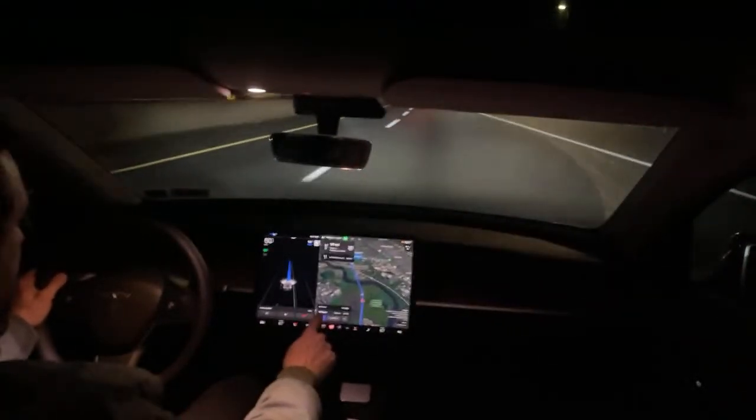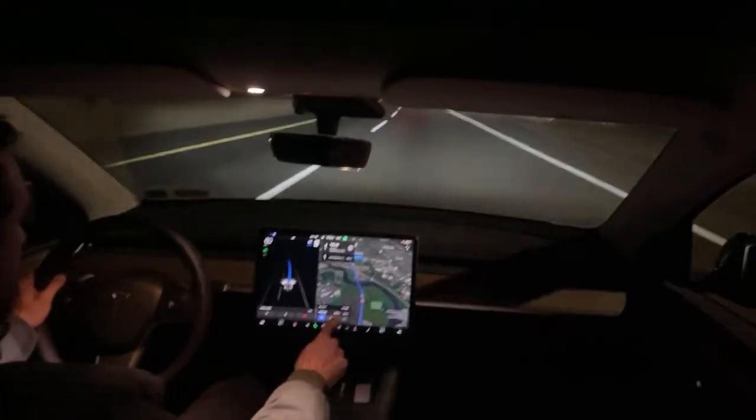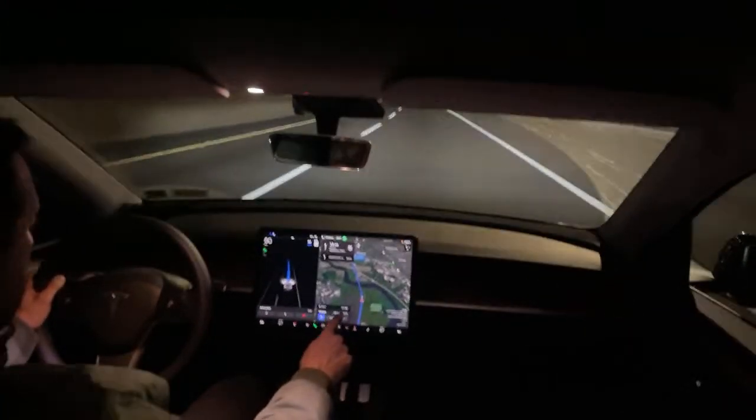You'll see all the information is here. 10:14 is our arrival. It's 20 minutes away, 14 miles away, and I'll be arriving with 54% battery.